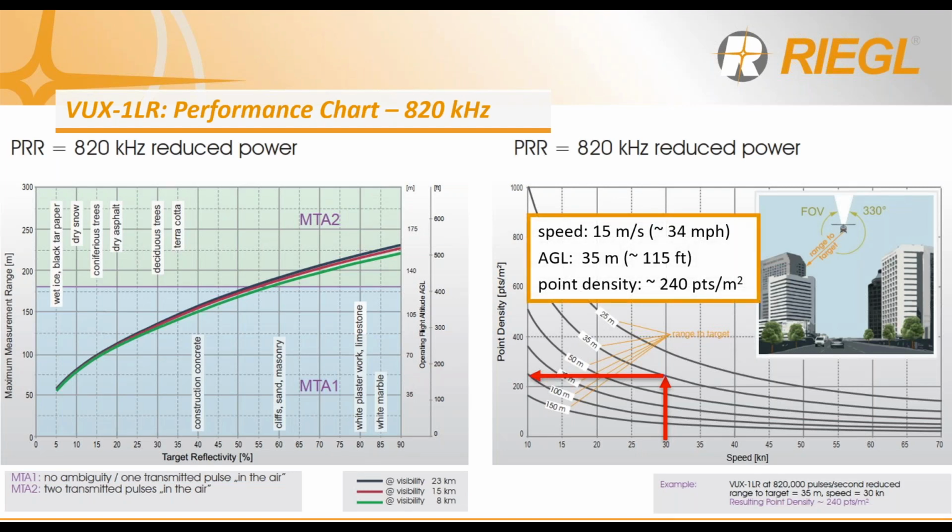Looking at the VUX-1 LR's performance at 820 kilohertz reduced power, we see that the point cloud density stays similar to the VUX-1 UAV while allowing for an increased ground speed from 8 knots or 9 miles per hour up to roughly 30 knots or 34 miles per hour.